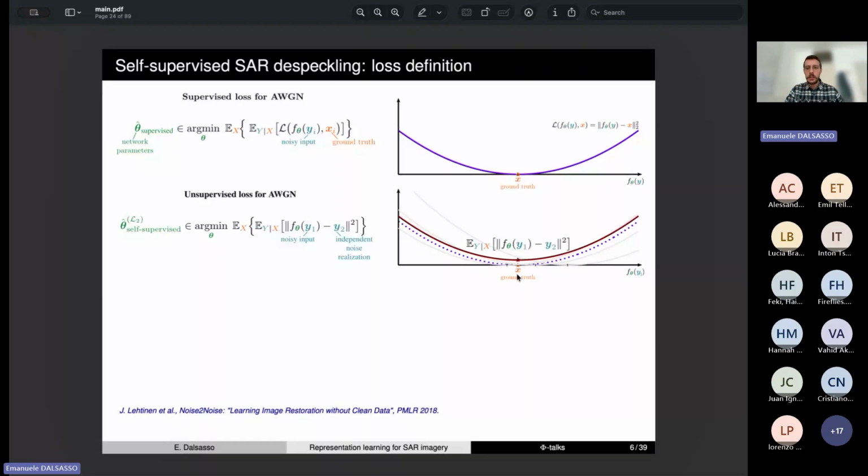So asymptotically, with an infinite number of iterations, the optimization of this loss function will be at the same position as that of the ground truth. So we will end up denoising the image.